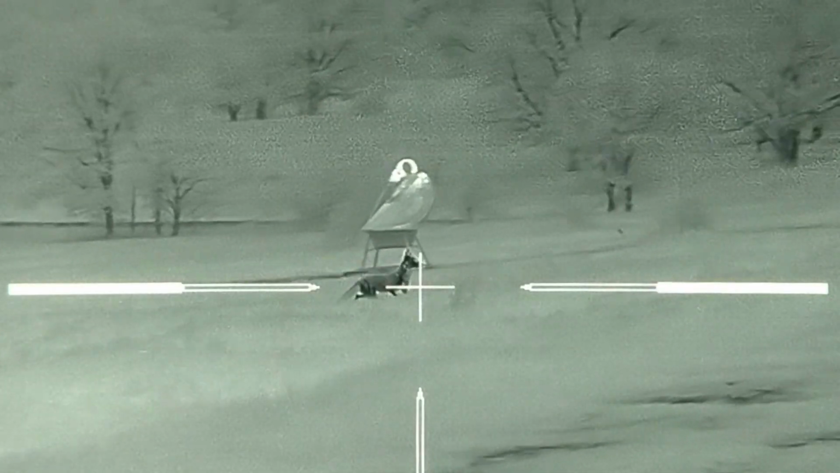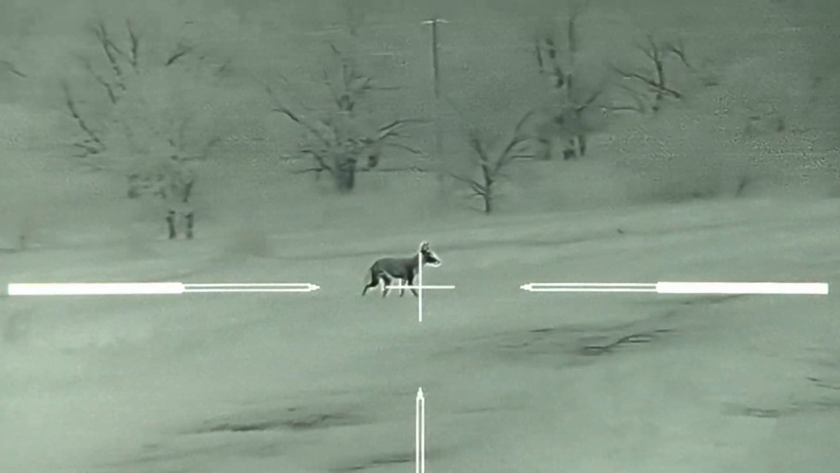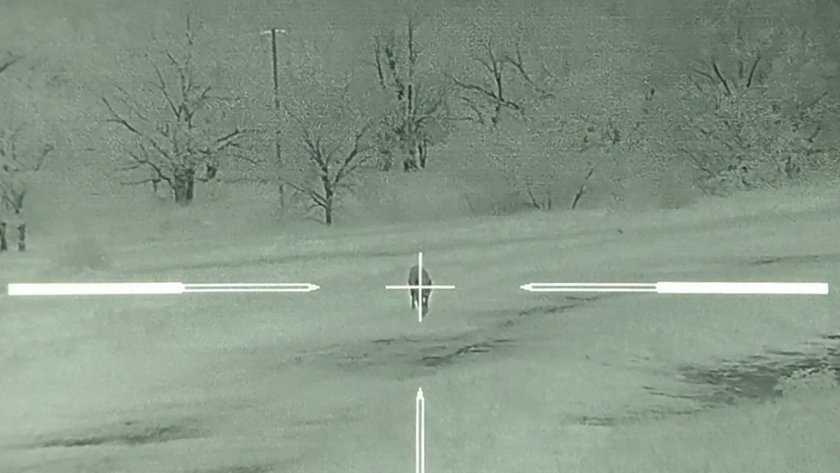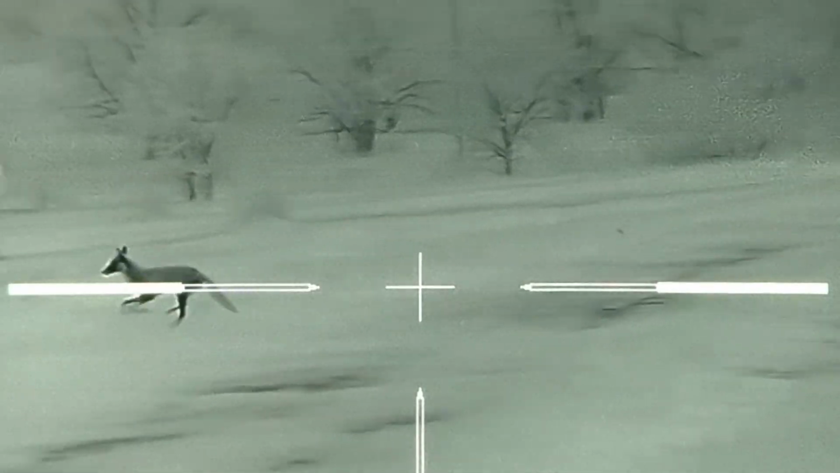I'm with Ultimate Night Vision owner and thermal expert Tyler Adair on a hunt looking for coyote number 2, and it appears we've picked the right place. Tyler picked this coyote up with his patrol unit way before I ever saw him. The way I see it, the sooner you know one is headed your way, the better your odds are of being prepared to get him killed.